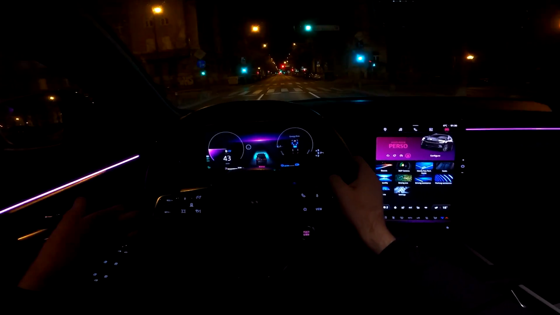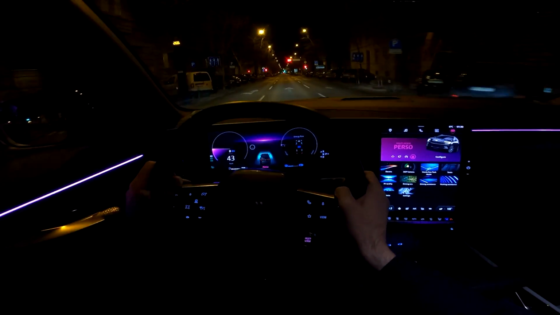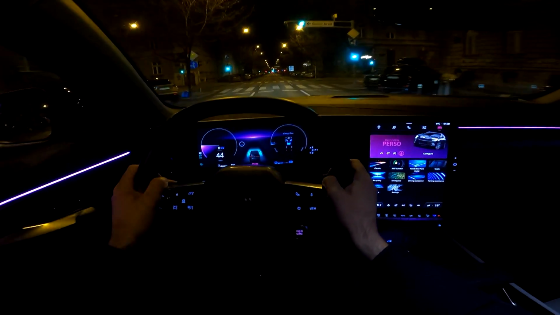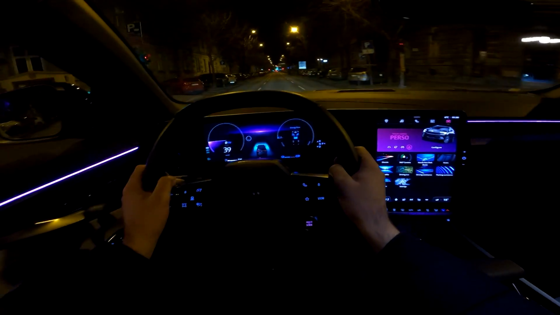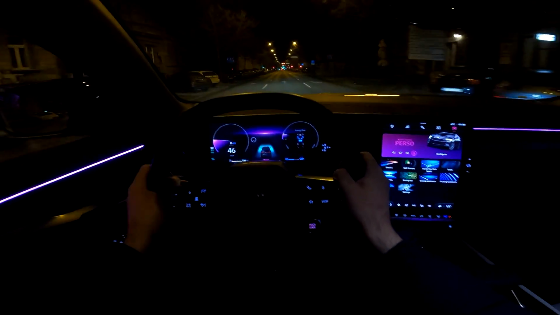Now I want to hear your thoughts. How do you like the drive so far? And how do you like this car? I think it's really a great family car, suitable for everyday drives, for road trips.